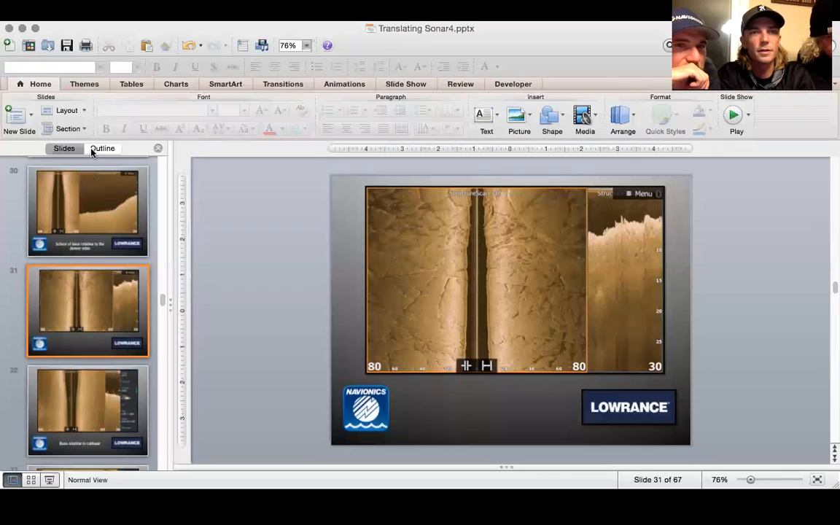Sean S. asks, when an image shows up on both the left and right sides when viewing side scans, that means it's directly over it? Yes. Yep, it does.